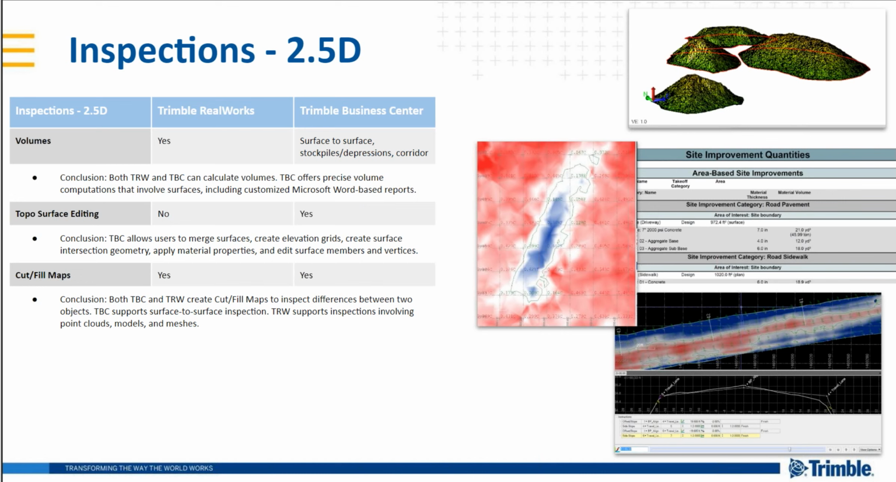So inspections in that kind of realm, so volume computations, really critical for earthwork operations, getting paid to move dirt and materials around. Both RealWorks and TBC offer some really nice tools. TBC offers precise volume computations that involve the surfaces, and the reporting out of TBC is particularly strong, being able to create custom Microsoft Word based reports that you can format however you want to.